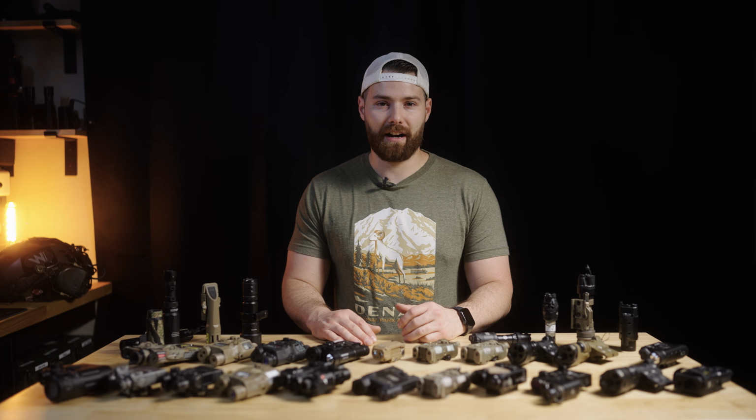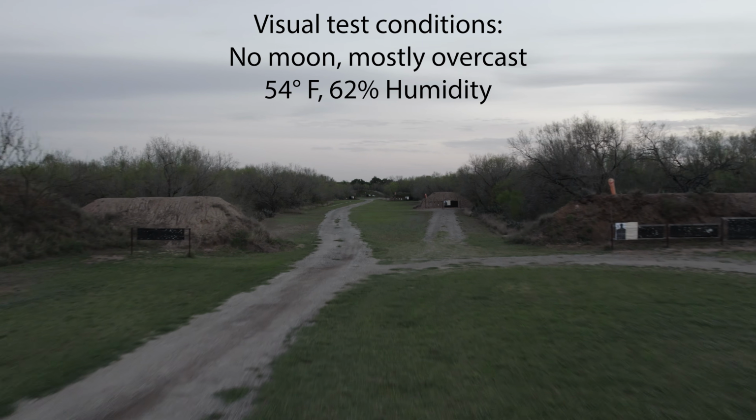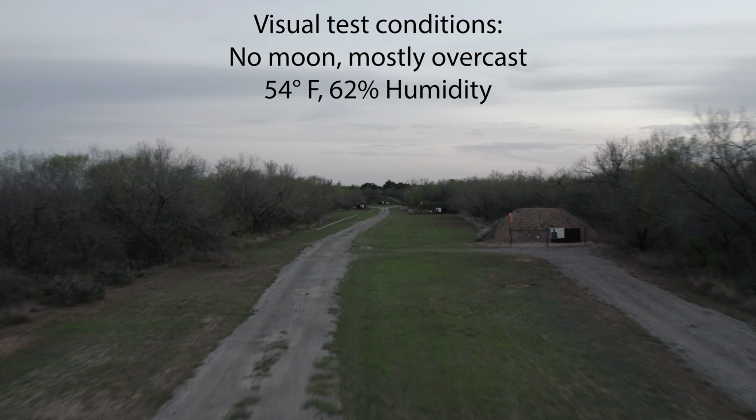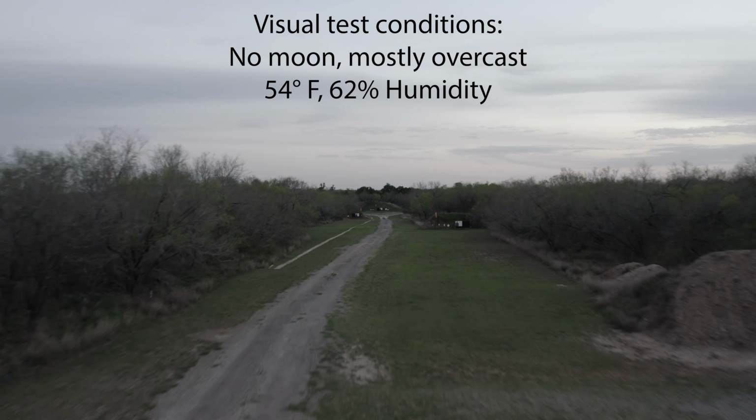Okay, so with all that out of the way, let's talk about the first test that I'm going to do, which I think is going to be what 90% of you are most interested in anyways, and that's a visual comparison. Although it's the least scientific test, it will be somewhat useful to see how these things actually perform in a practical case.